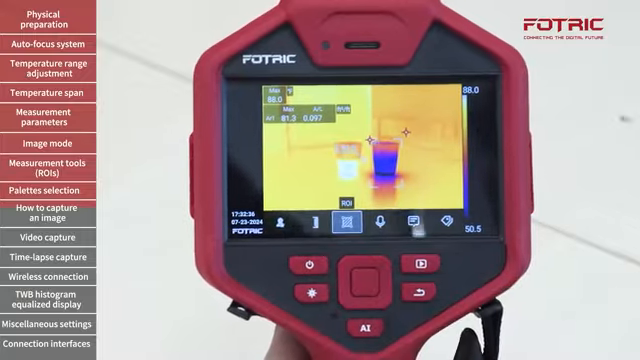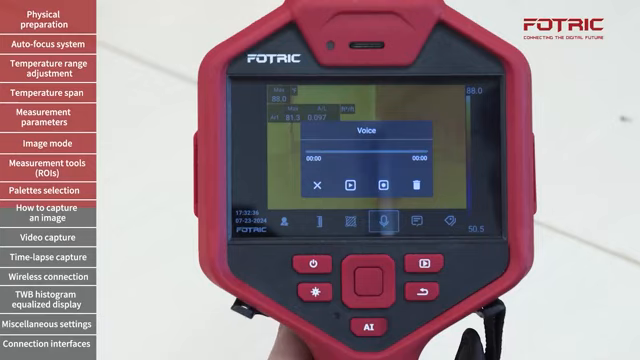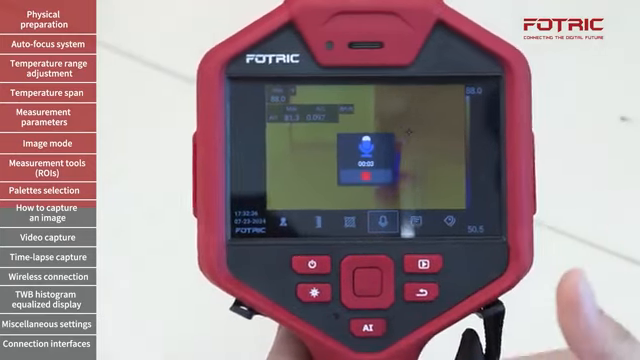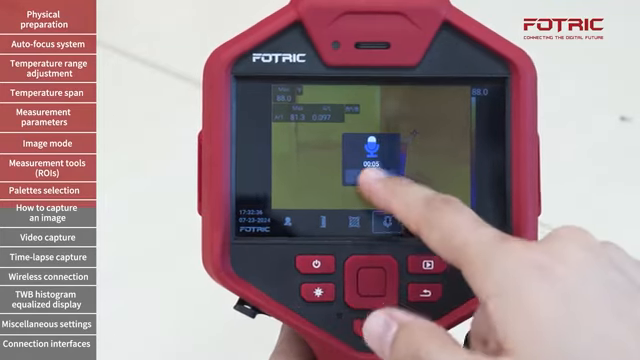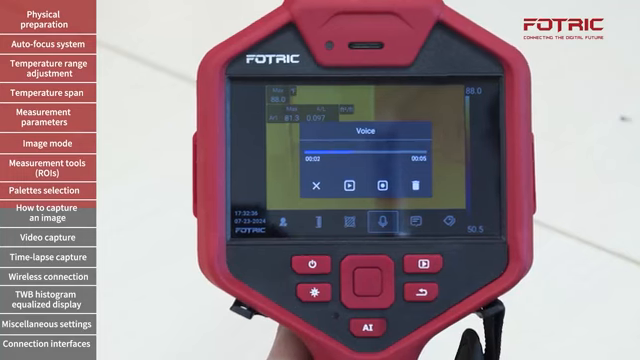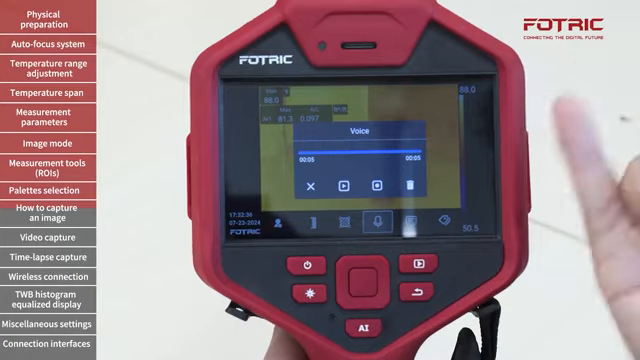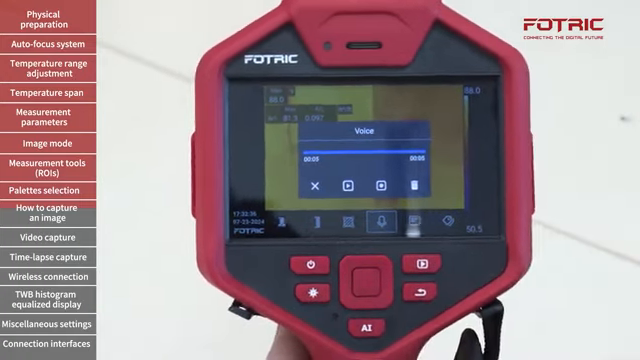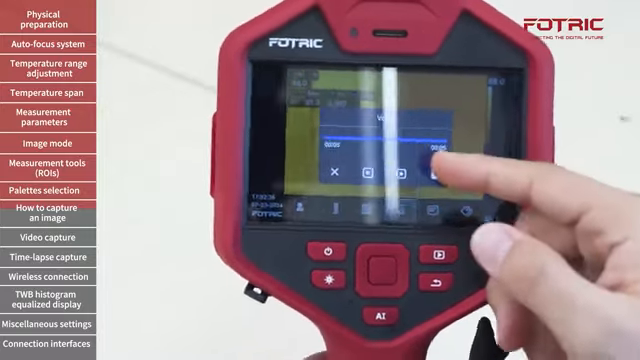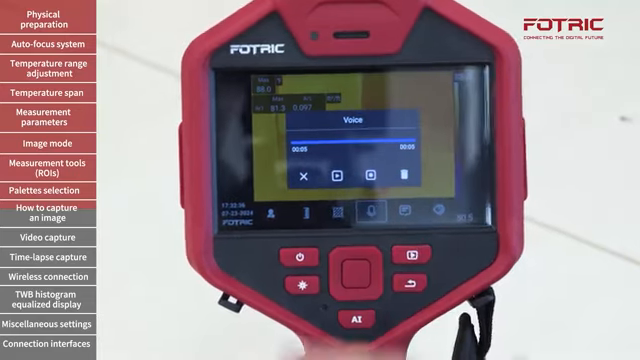I can also, in this frozen interface, go to voice recording, tap on the recording button. I want to record a comment on my findings today. Finish, and then I can listen to it. The camera will use the speakers that are over here to play that audio. Probably you wouldn't hear because my microphone for this video is not close enough. The camera will also play that if I have connected Bluetooth earphones to it. I'll show you later how to do that.